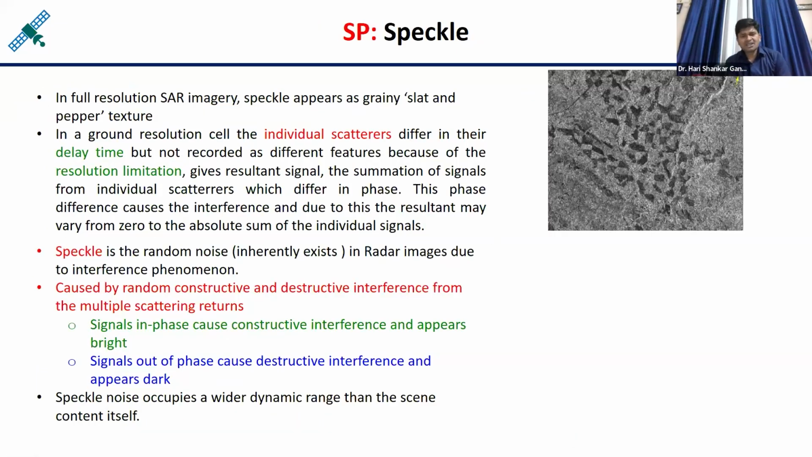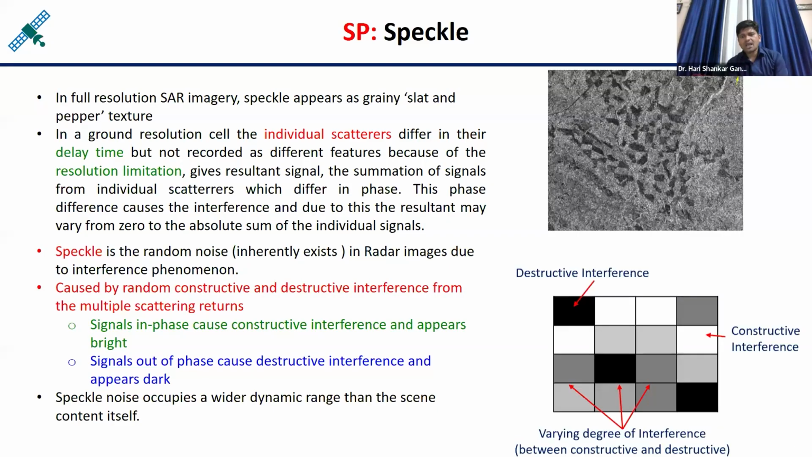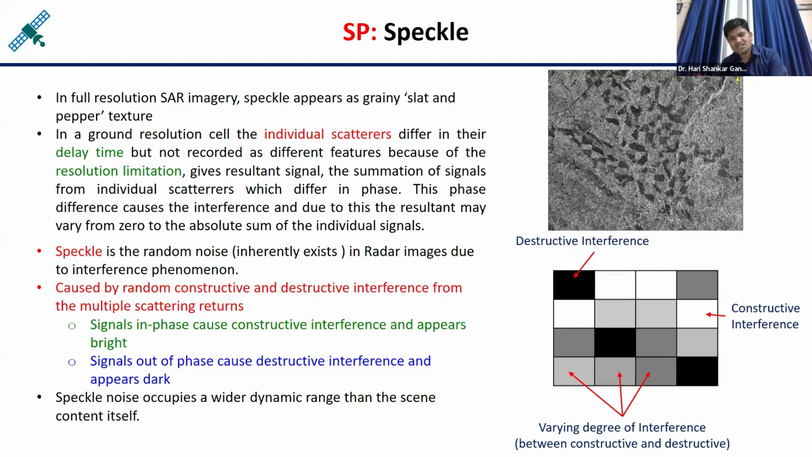Now coming to the speckle, as I mentioned, this is because of the interference, some noise is involved, and this is because of the constructive and the destructive interference. At the location of constructive interference, the intensity of that pixel increases beyond the actual energy, and in case of destructive interference, the energy is reduced from the actual energy.